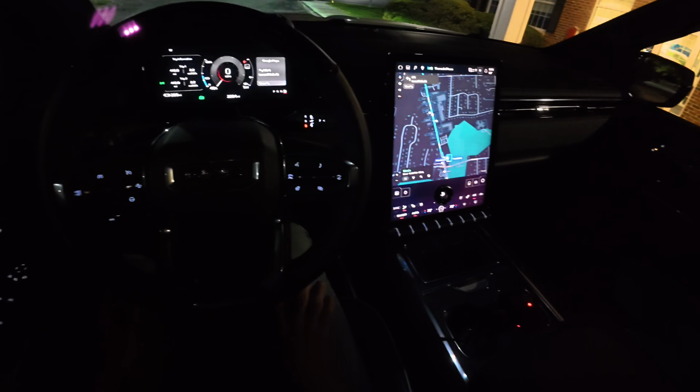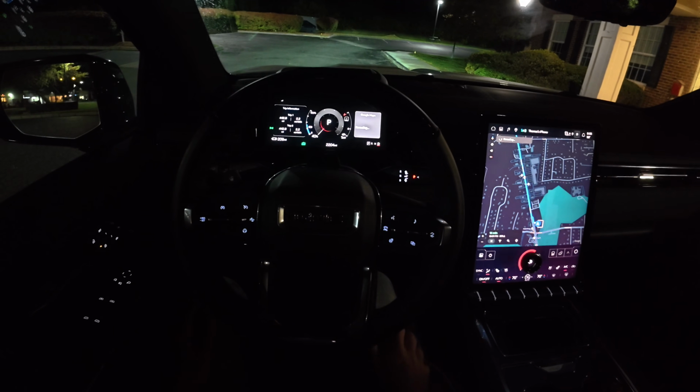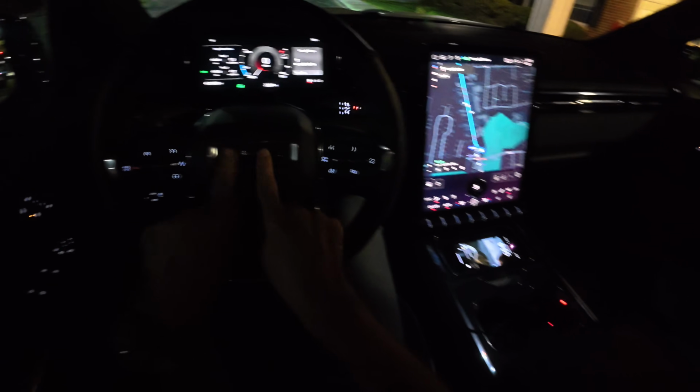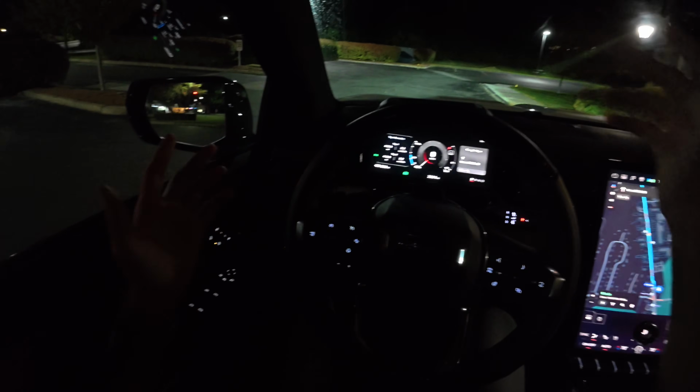Well, I guess that's gonna do it for our little night drive. This is kind of fun. I almost wish this GMC was illuminated like the front was, but that's okay.